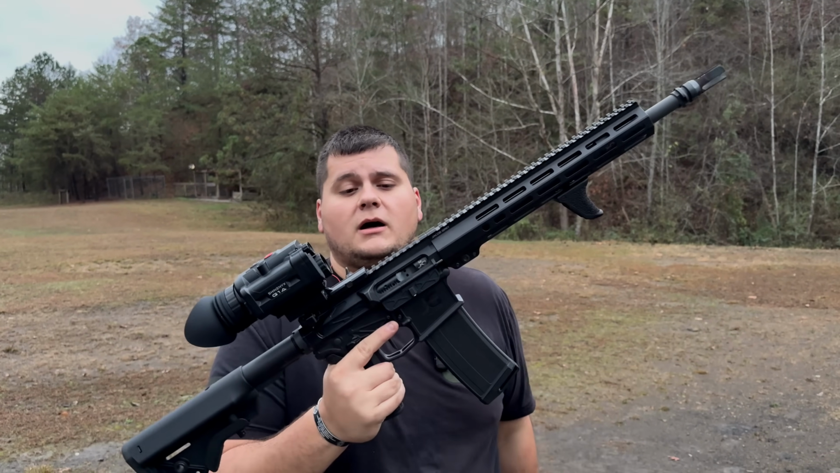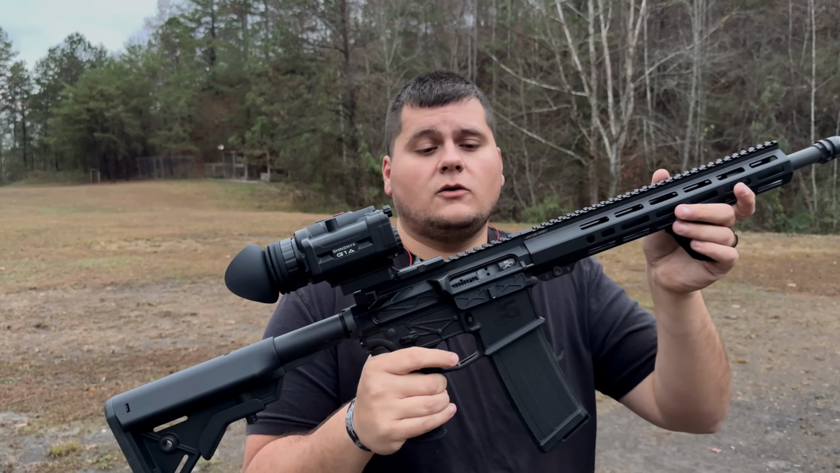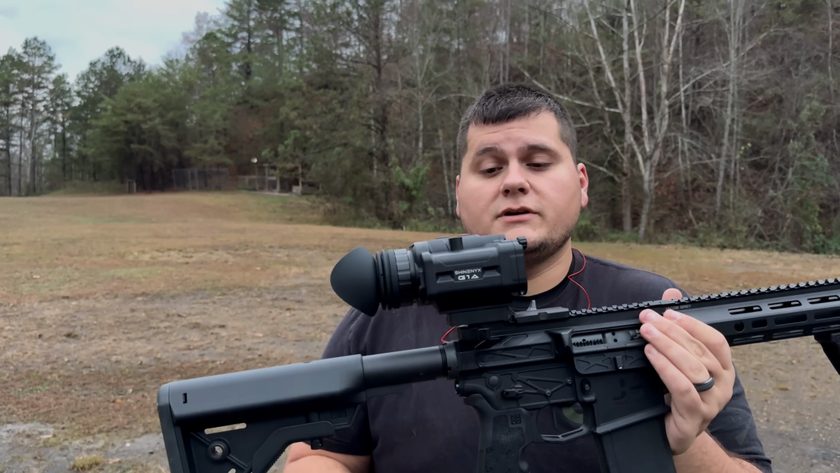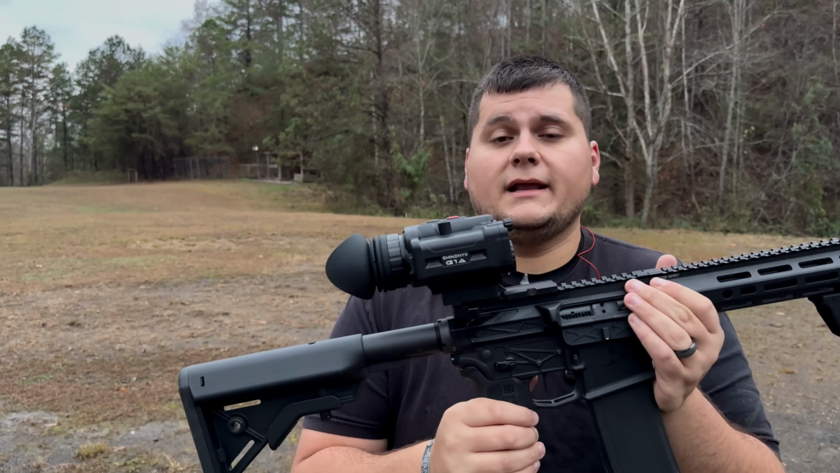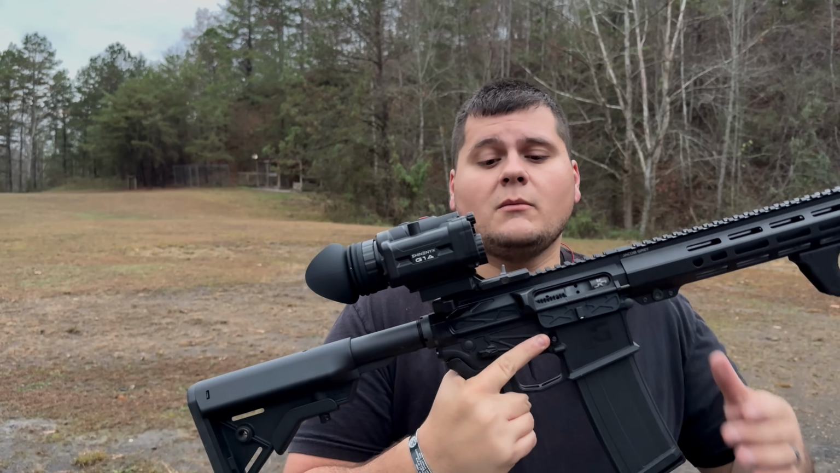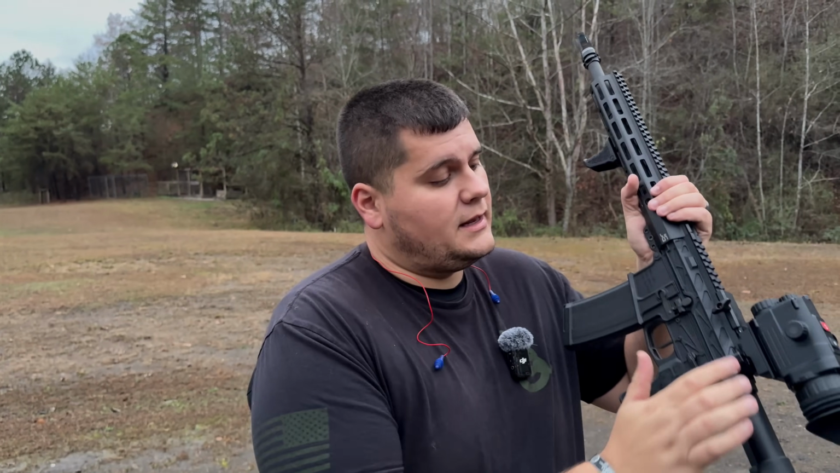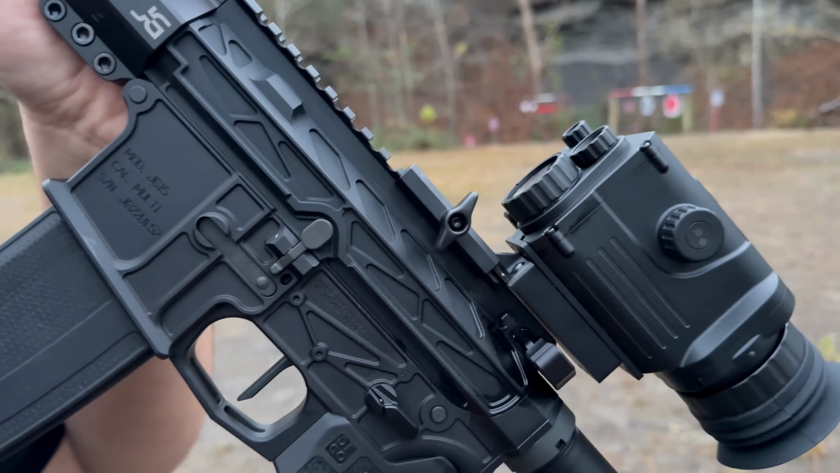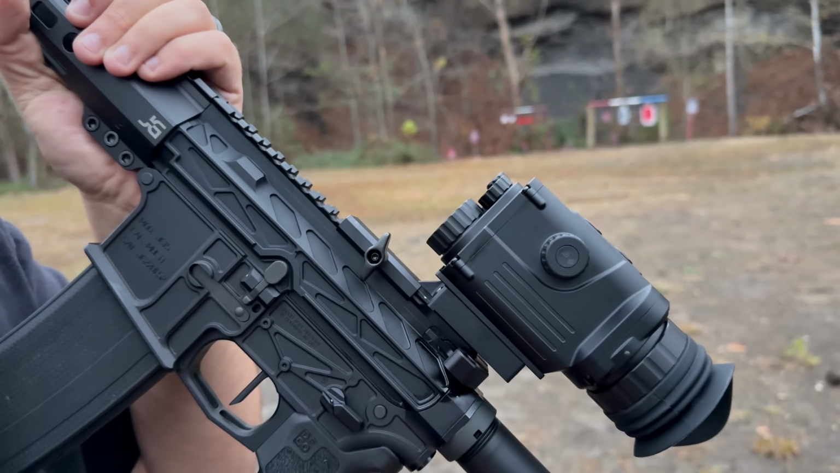So what we have it mounted up on right now is our JG15 Ultralight AR-15. And one great thing about this thermal and night vision setup is it only weighs 16.8 ounces, so you can barely tell it's even on your rifle. The rifle is still as light as it ever was. We also have a Picatinny rail mount that mounts to the bottom of the optic itself, so if you want to use it as an actual spotter scope or a scope that you can use on your rifle, you can. So it has multiple different uses.